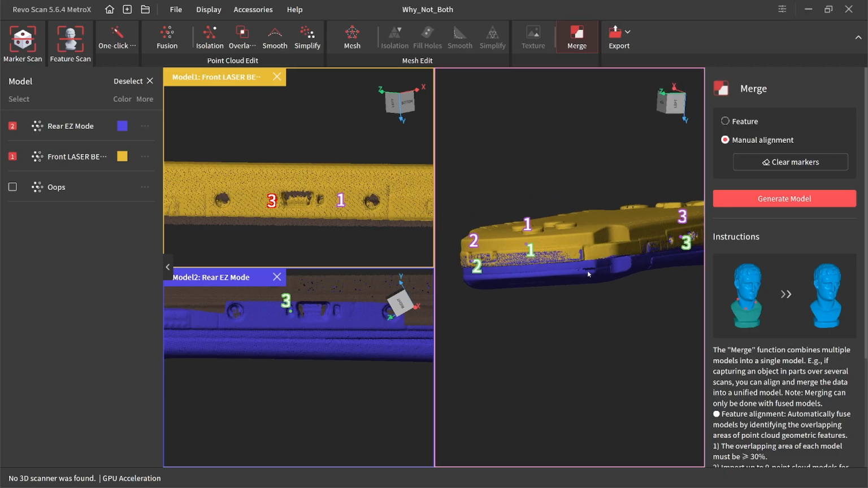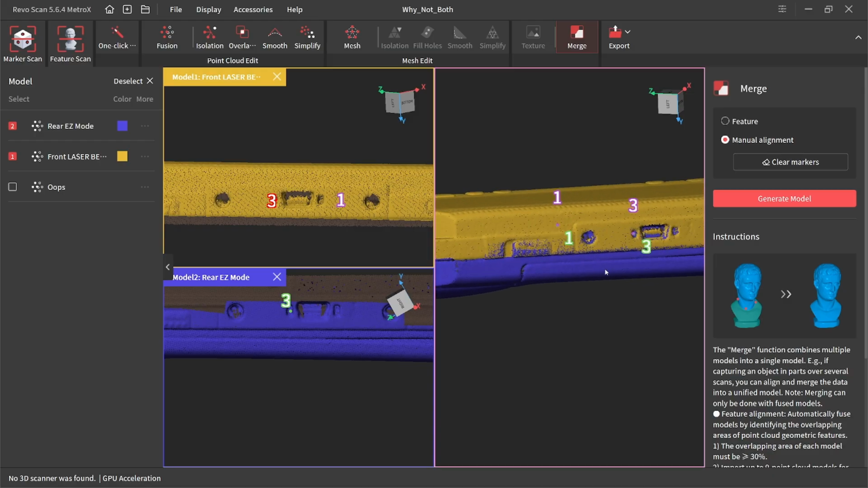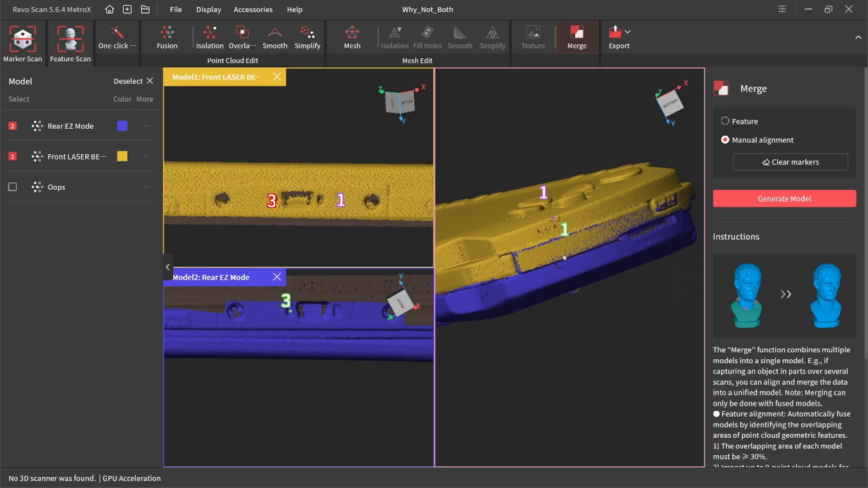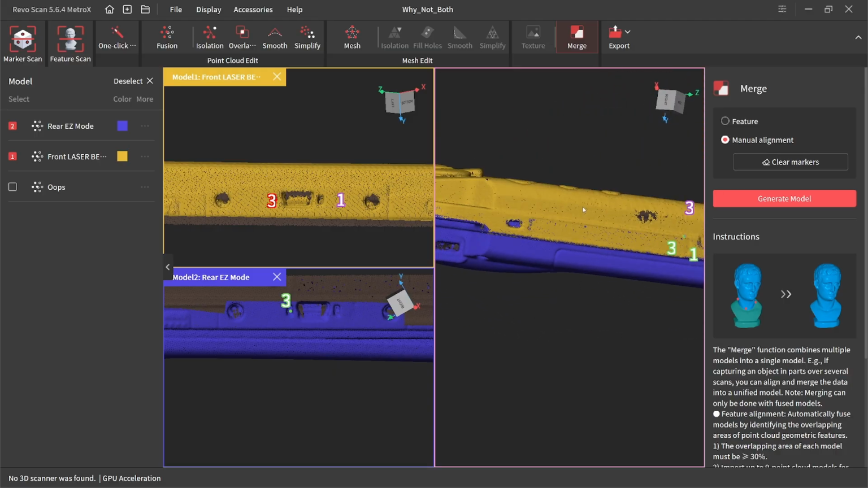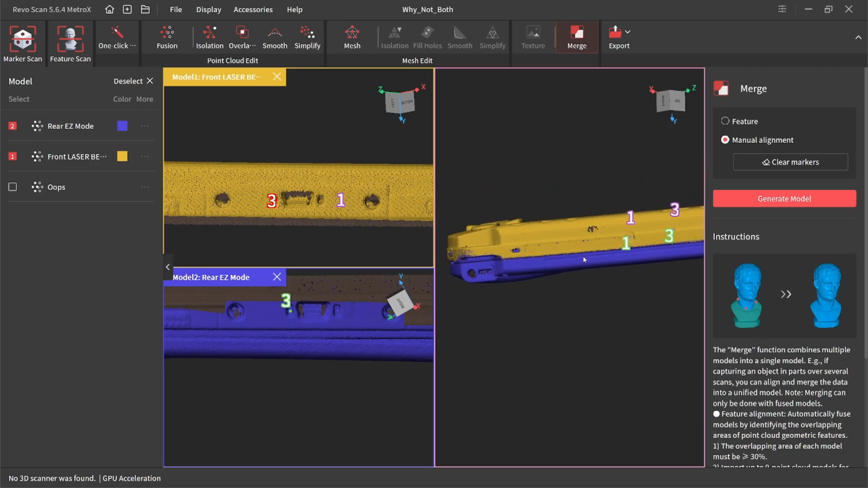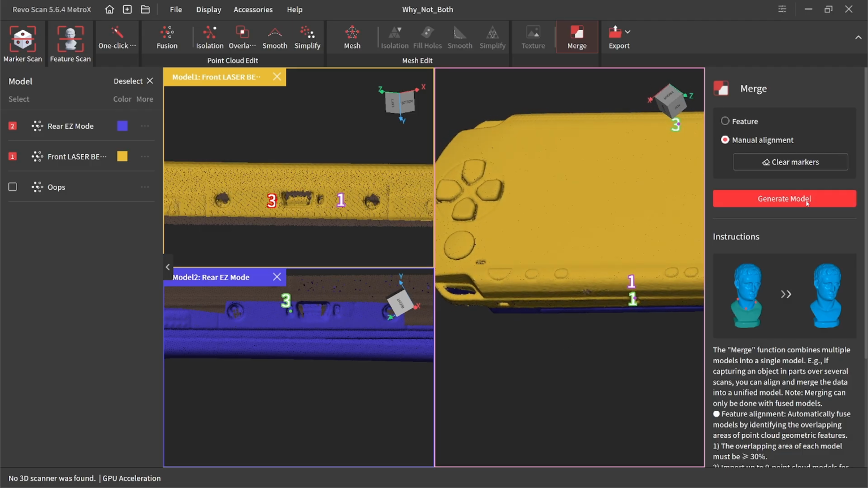Yeah, that's looking really good. Looking at things like the slider here for the UMD tray, the USB port, screw holes, power slider here on the side. Yeah, that's great. So let's generate that.